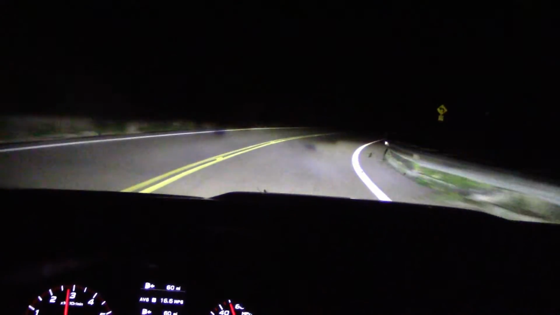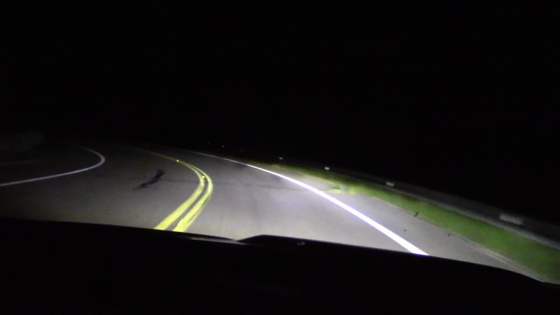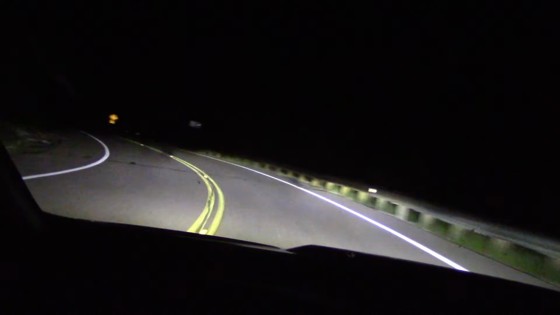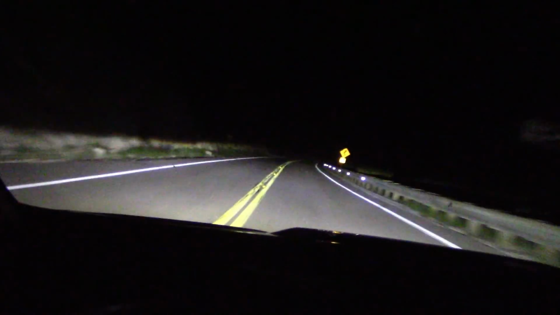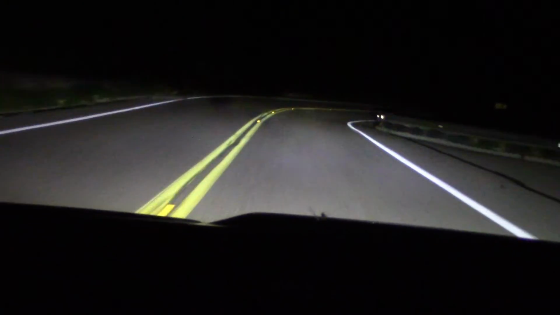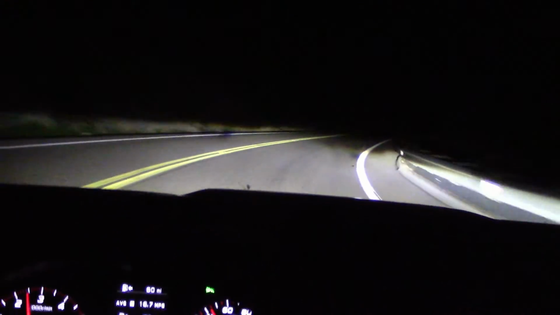I get emails from people telling me they have a Subaru and getting these little dark spots that I think is coming out on camera. It bothers some people, but it's no big deal really. I don't know why they're there. Maybe it has something to do with the shape of the headlight. It's no big deal really, just get used to it.